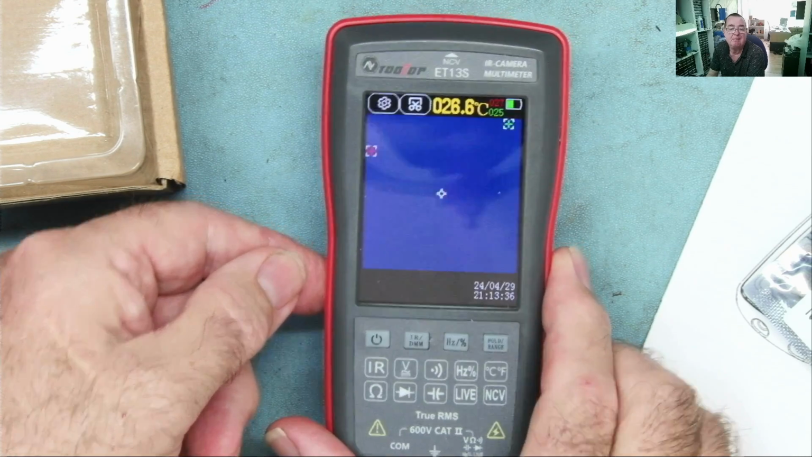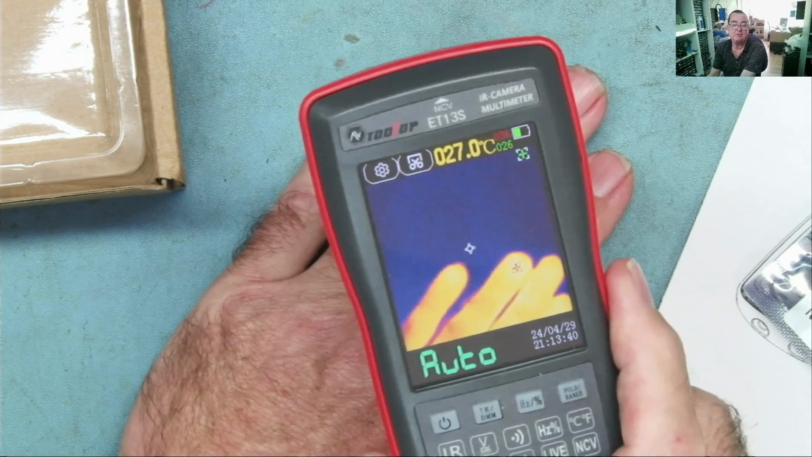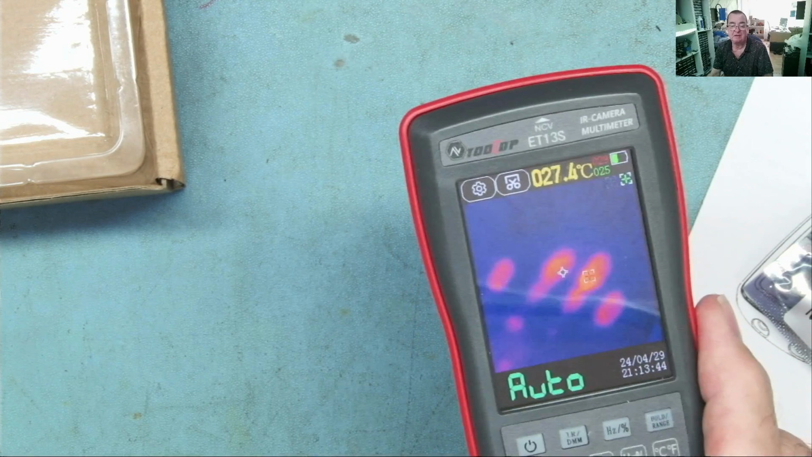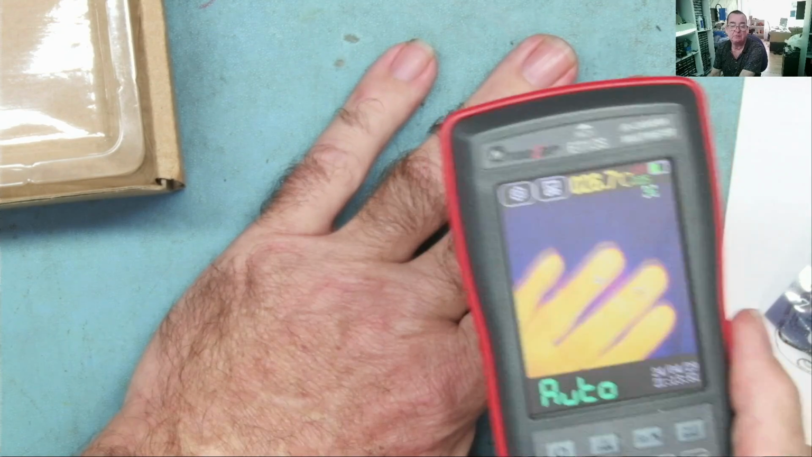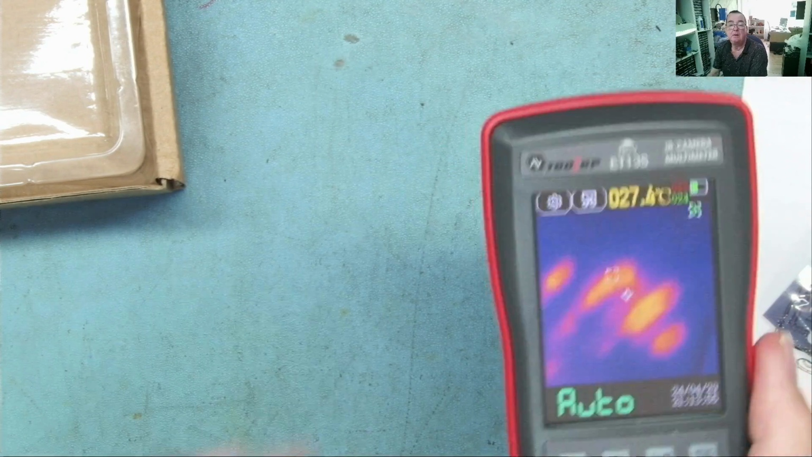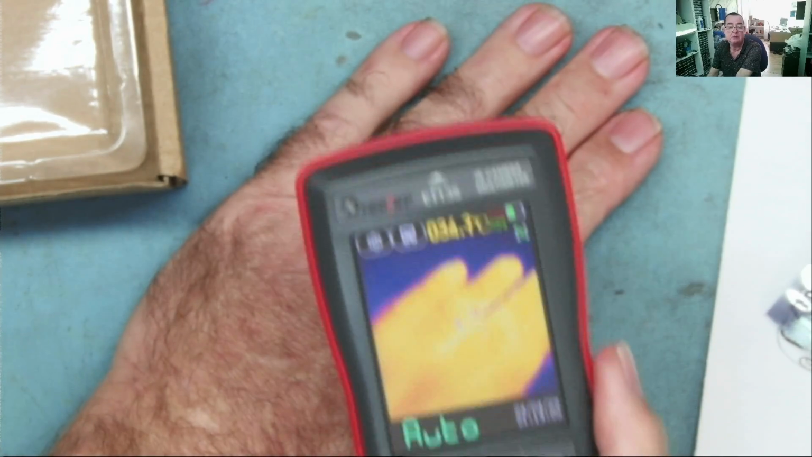I think we've gone directly into the thermal camera. Yeah, okay, so let's try the first trick. Move the hand, it leaves a nice trace, so that is a good thermal camera. Refresh rate is nice. Okay, so first glance, thermal camera is working quite nice.